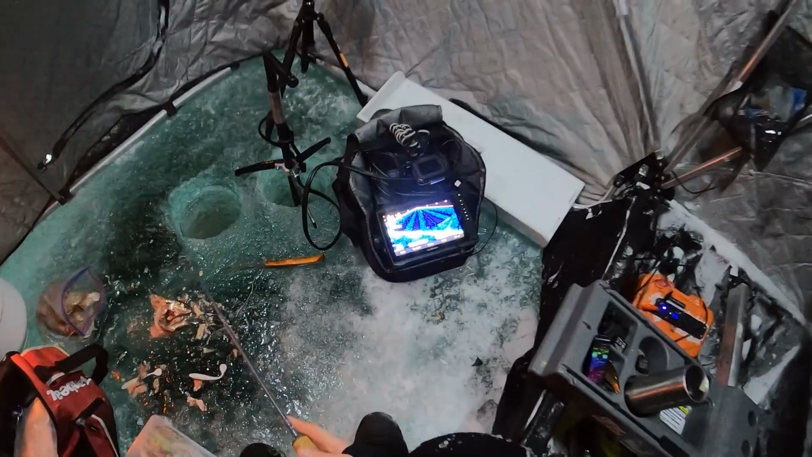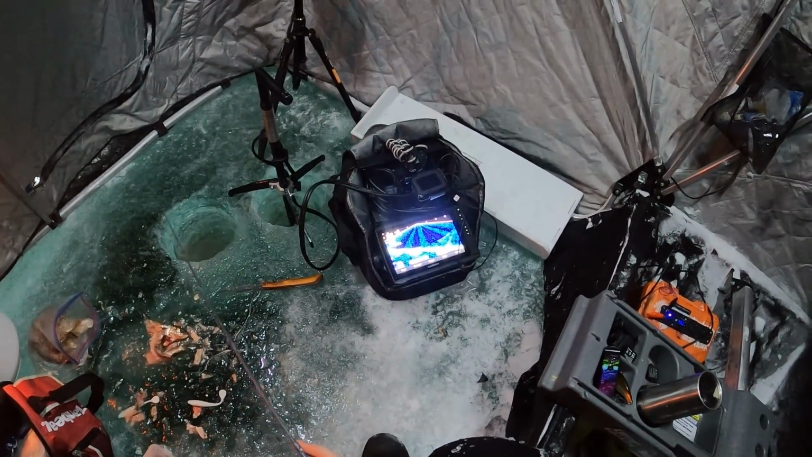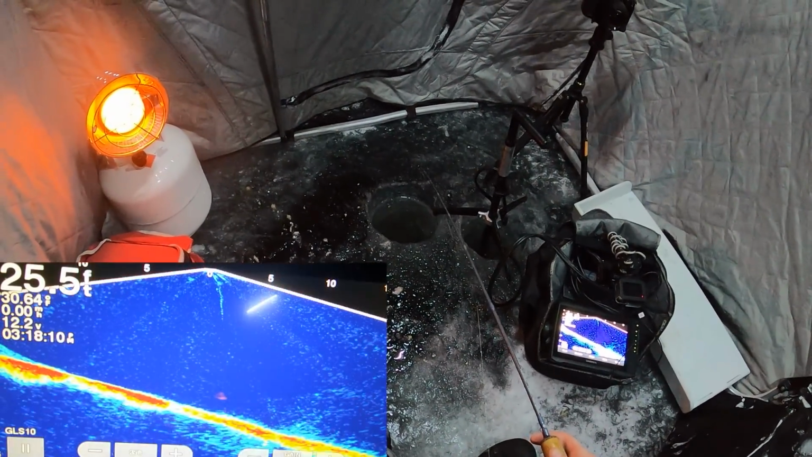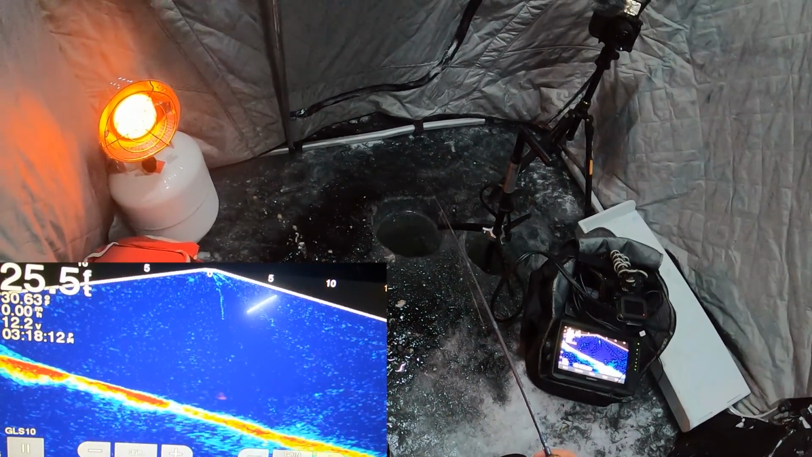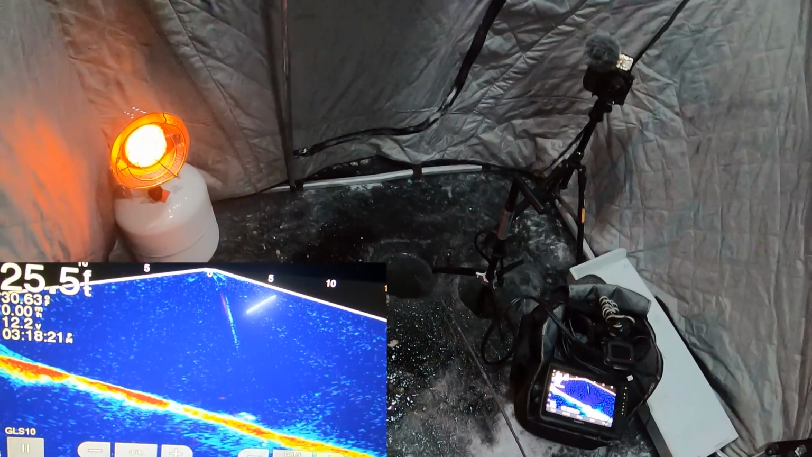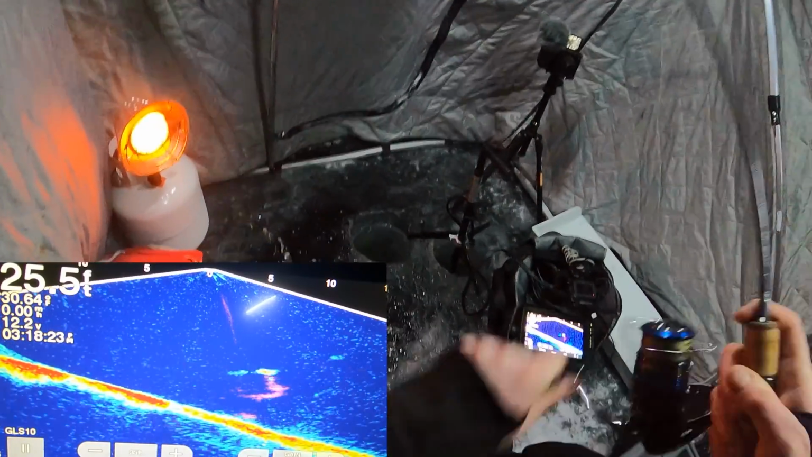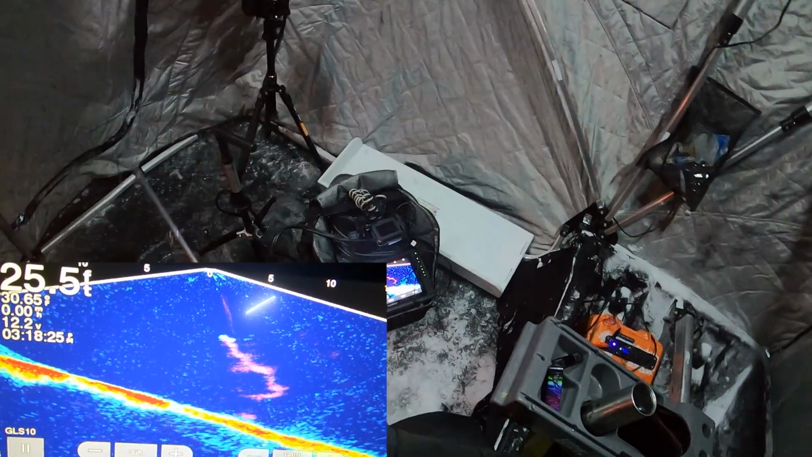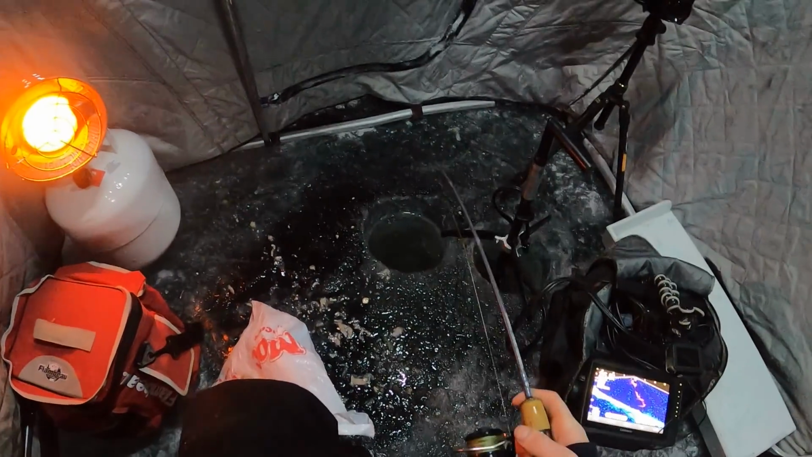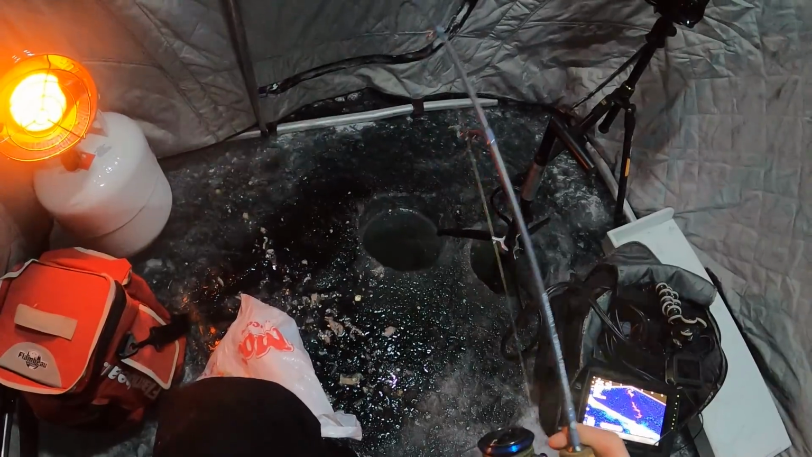Okay, let's get that back down. Okay, that's two back to back. Let us see if we can get three. Oh, fish. Got him. Same deal. Right on the bottom with the dragon slayer. Man, I don't think I've ever seen lake trout this skittish, and this is so small. Holy smokes.